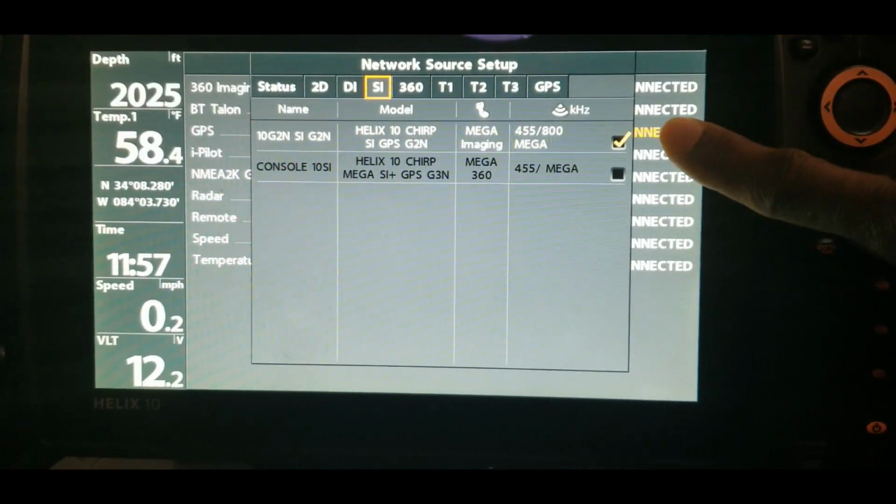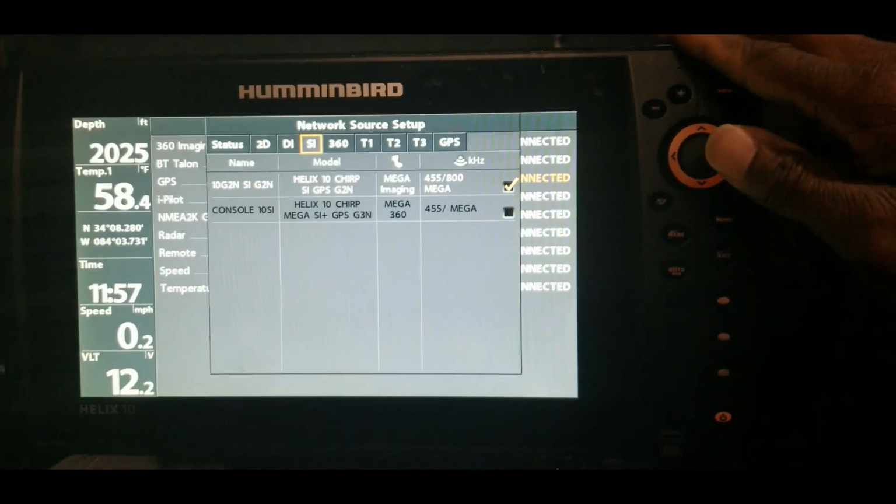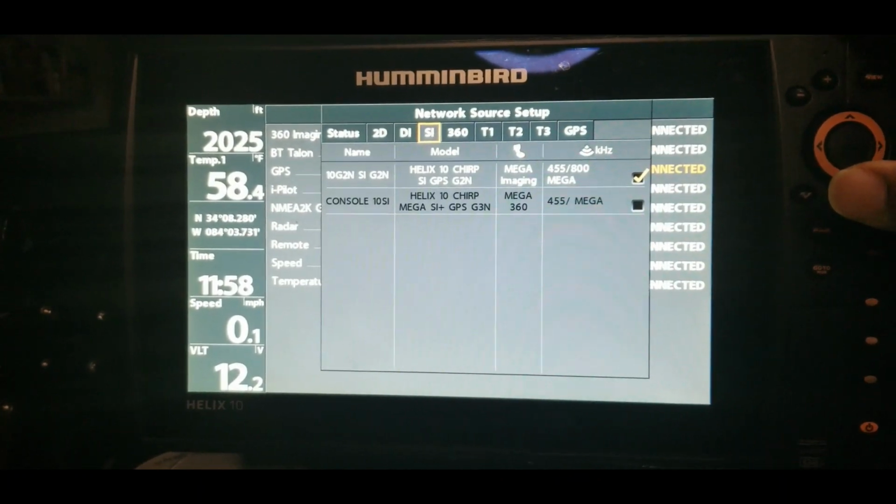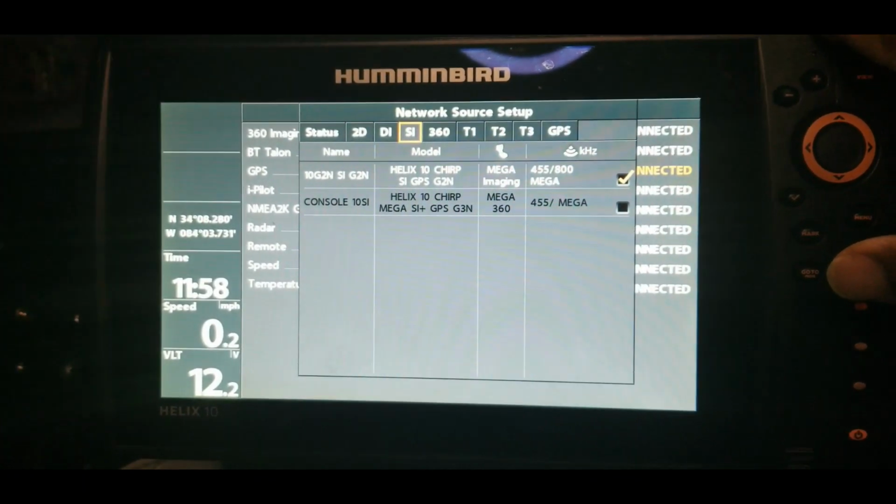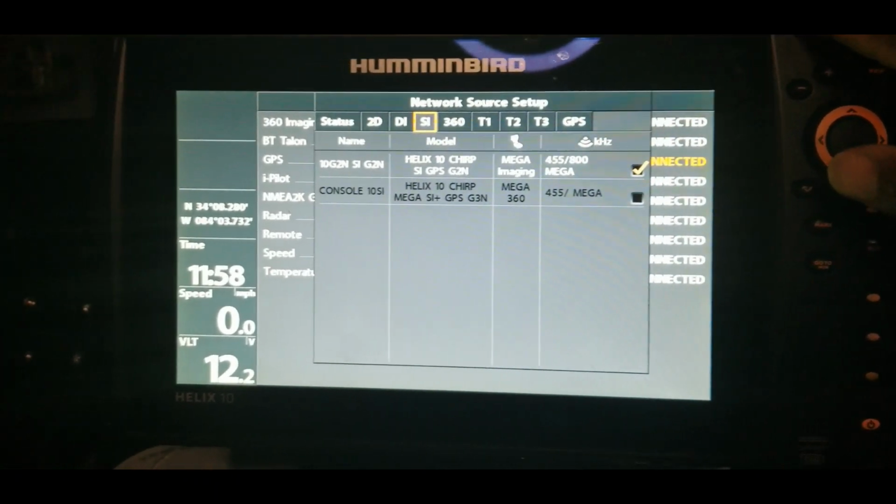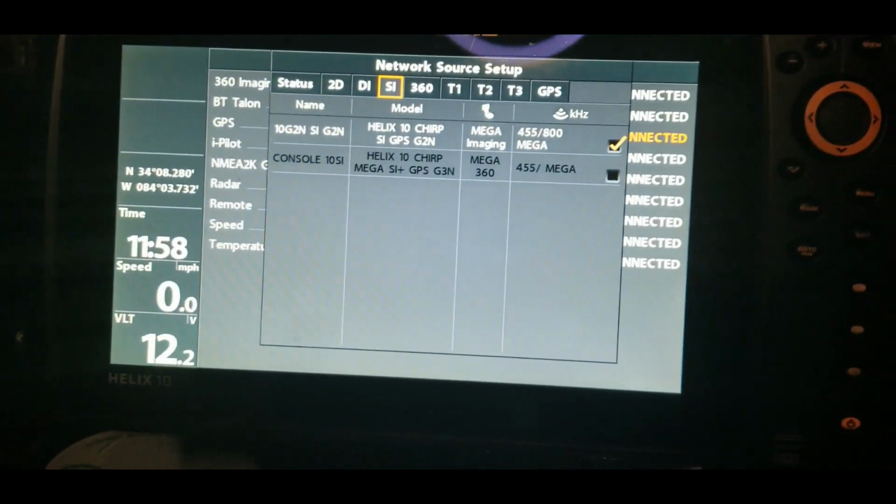SI will be connected to this also because, again, the transducer that this unit is connected to is at the transom of the boat right next to the motor. So everything that we're going to connect as far as 2D, DI, and side imaging are going to be run on this unit right here. My second unit right now is not on the boat, so we're not really worried about that.